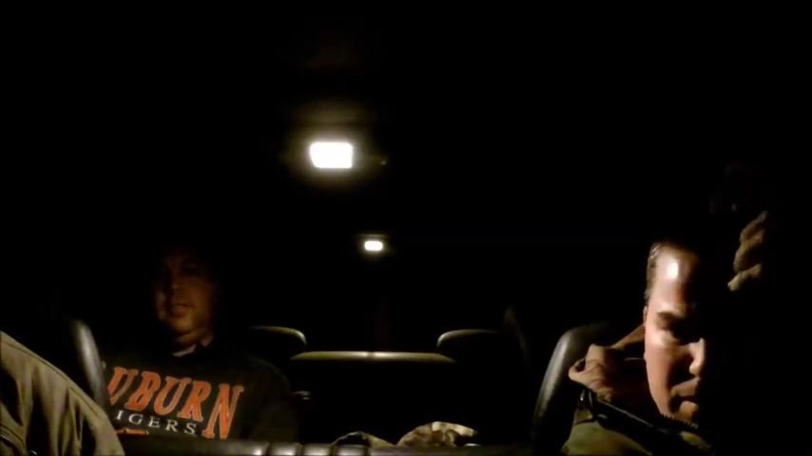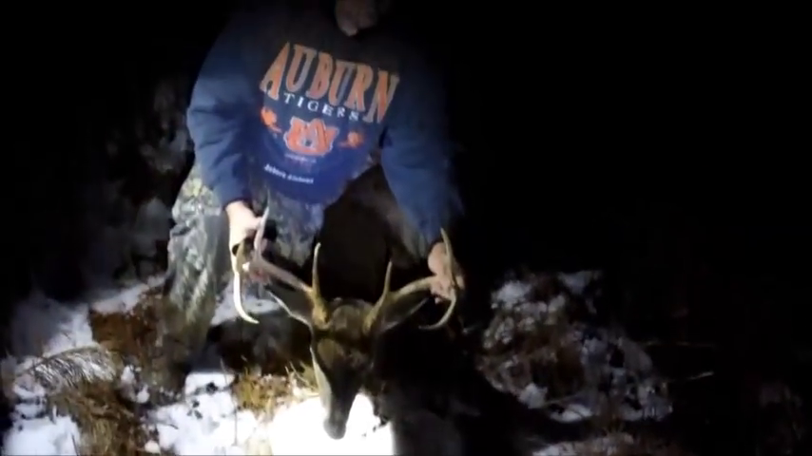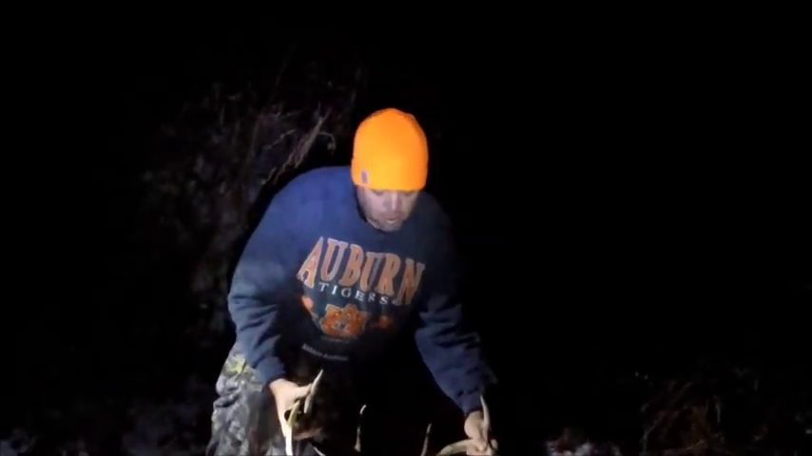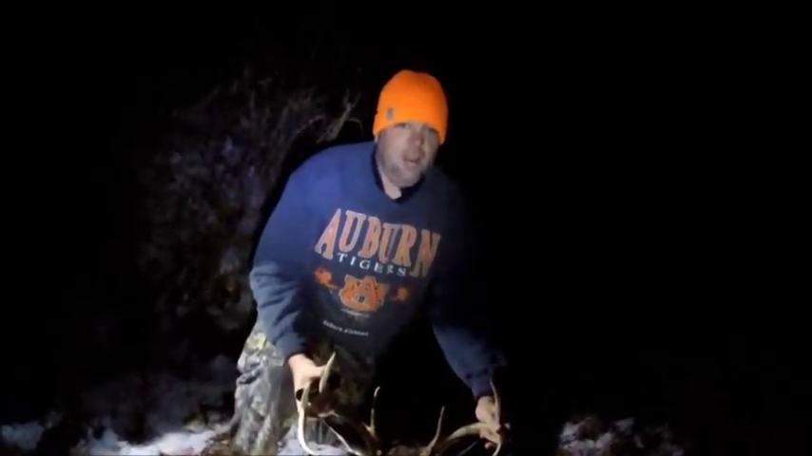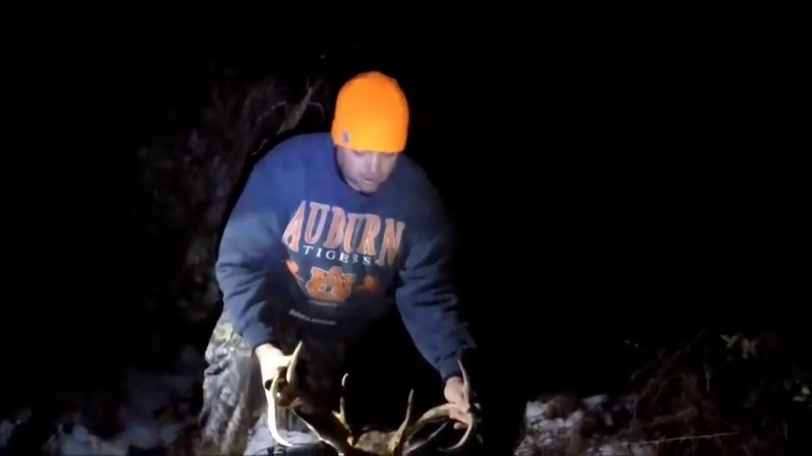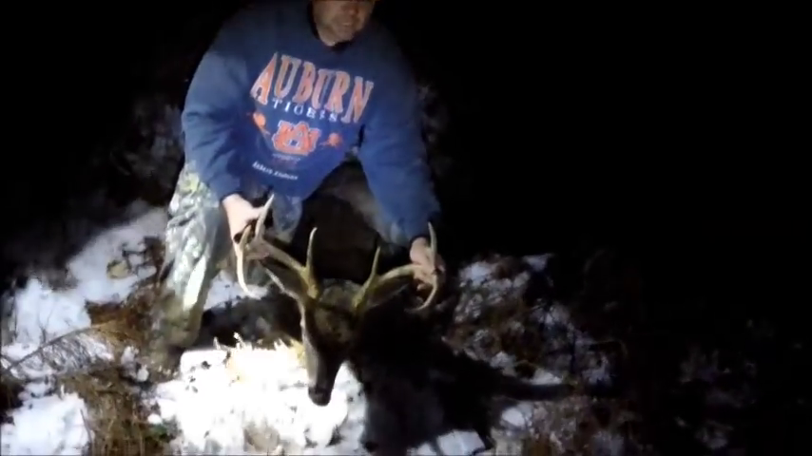Trailed him for about 300 yards. After 300 yards, lost blood and lost my flashlight, so I was dead in the water in the woods. Shot this deer 48 hours ago, so 2 days ago, the eve of the big snowstorm. We had a big snowstorm, 3 or 4 inches, right before the snow came in. Shot him about 4:30 in the afternoon 2 days ago.